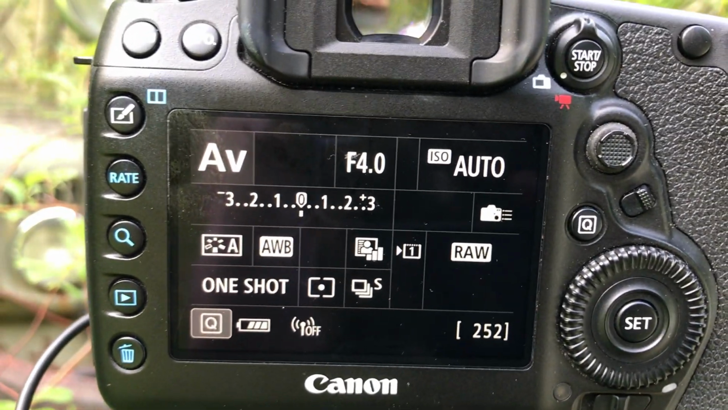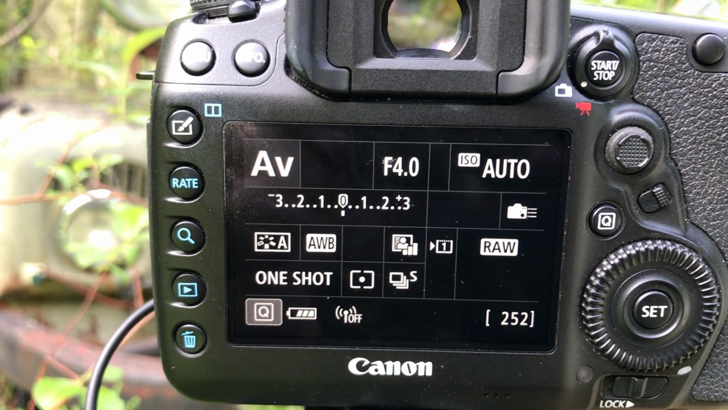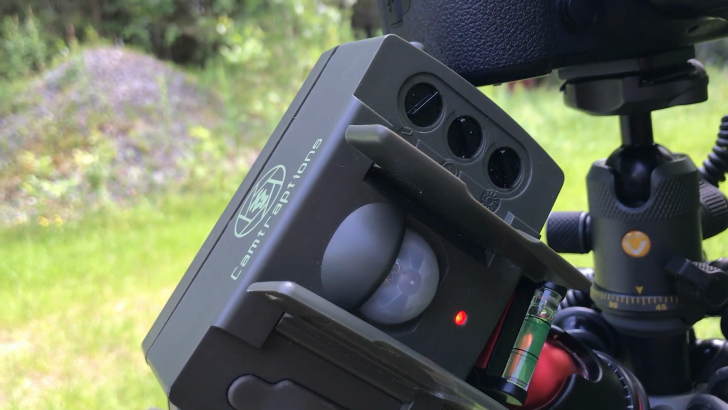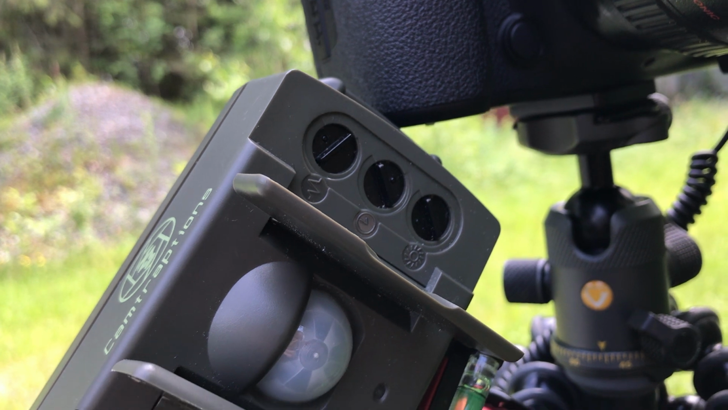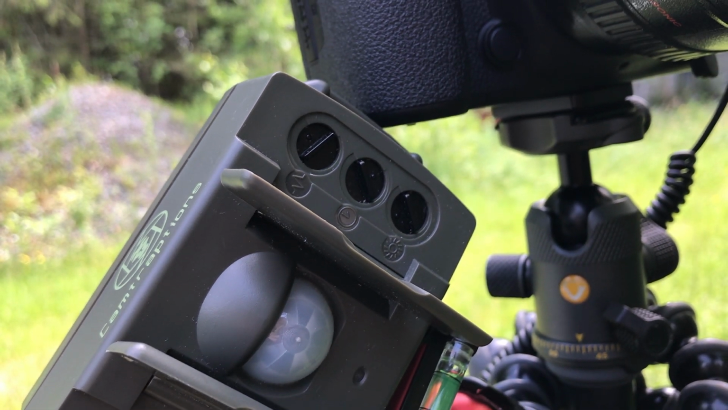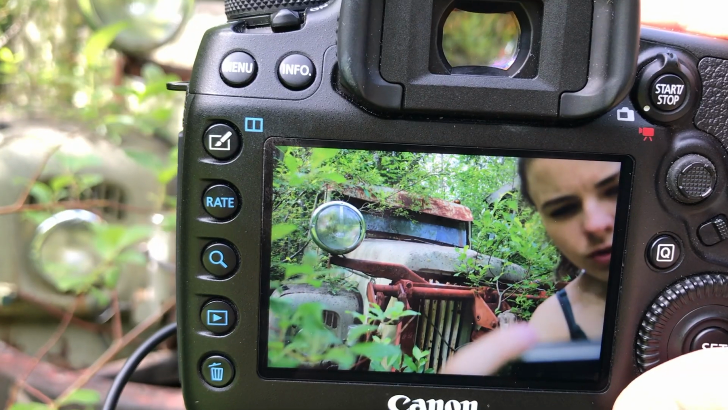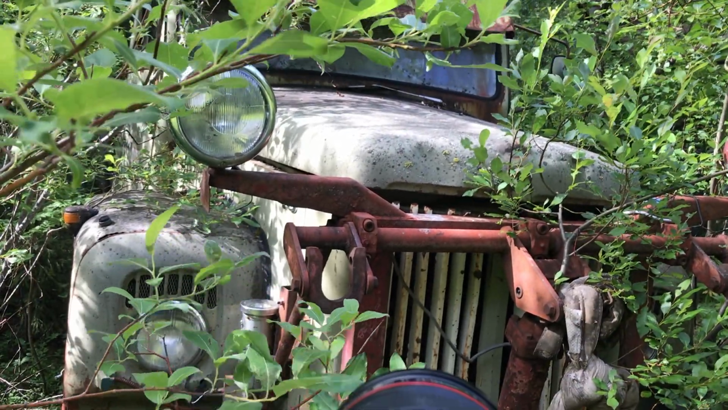In regards to settings, I have manually set my aperture to f4, which is the lowest for my lens. With the sensor I have my general daylight settings, which is in my camera trap video. Now I just need to leave some sunflower seed right there and we're good to leave it for a few hours.